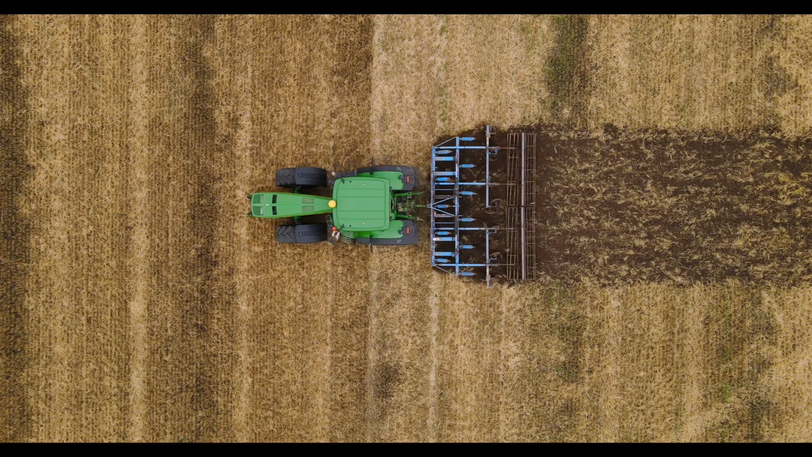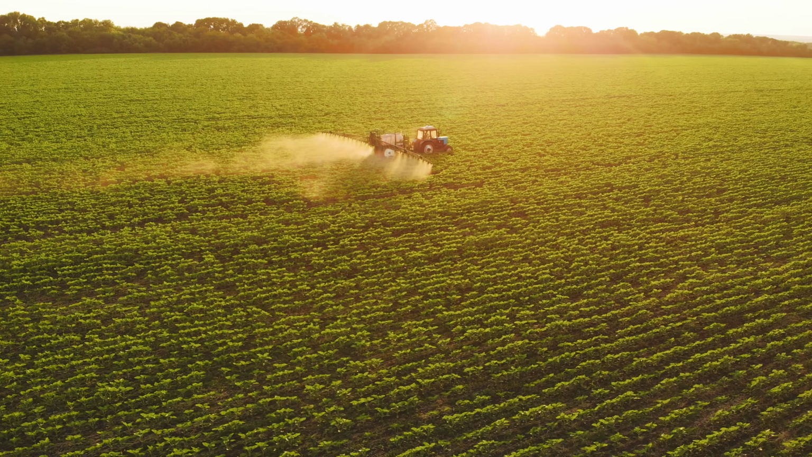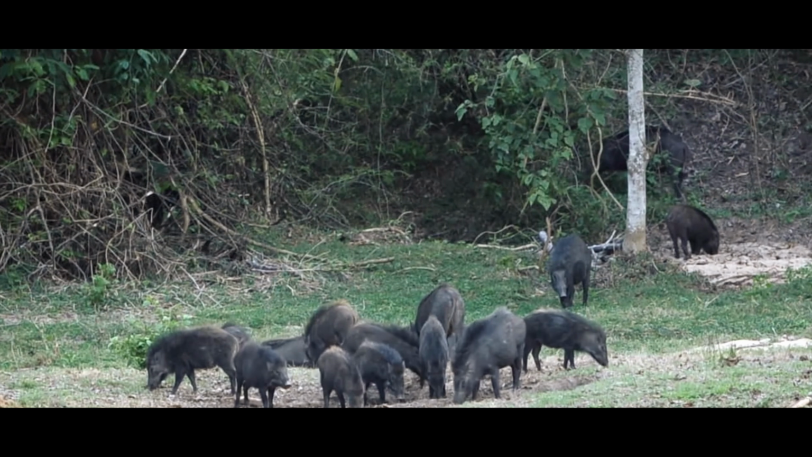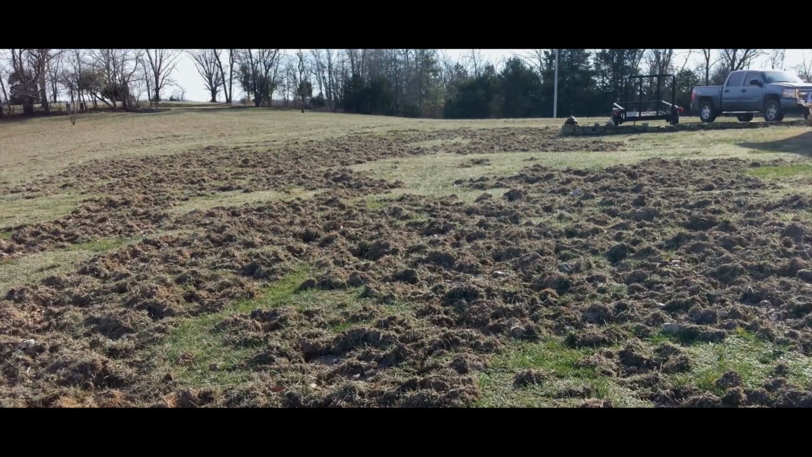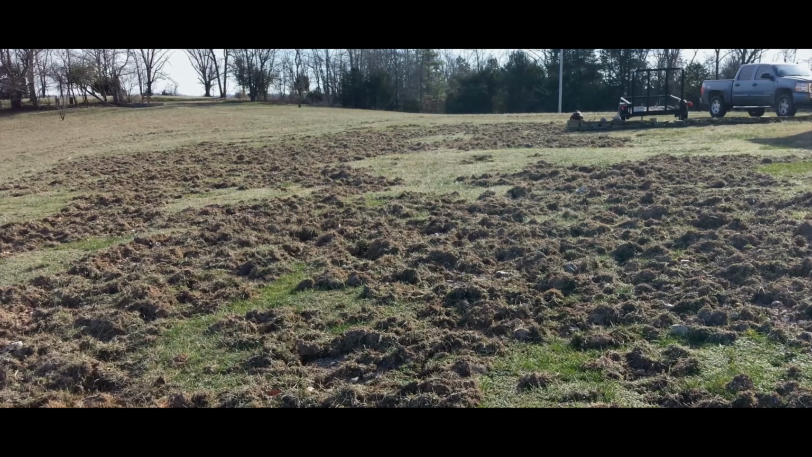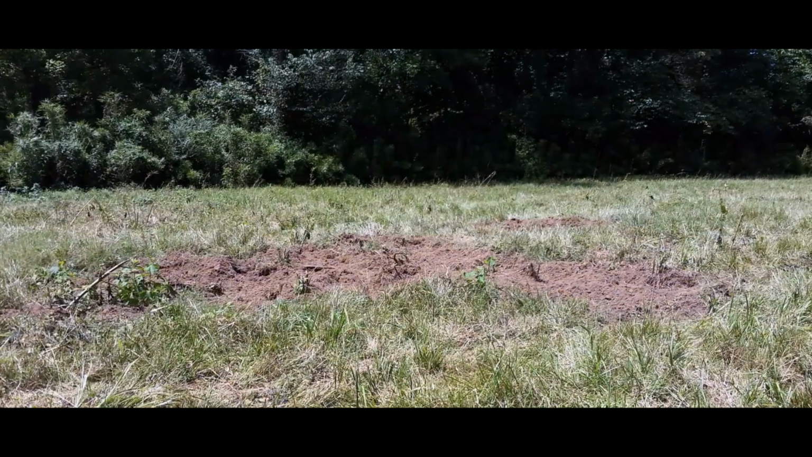Wild pigs, also known as feral pigs, can cause significant damage to crops and other agricultural resources. They root up these crops, costing farmers tons of money. Farmers have to resort to trapping and eradicating these animals to help save their crops. And we're going to do our best to try to help them out.